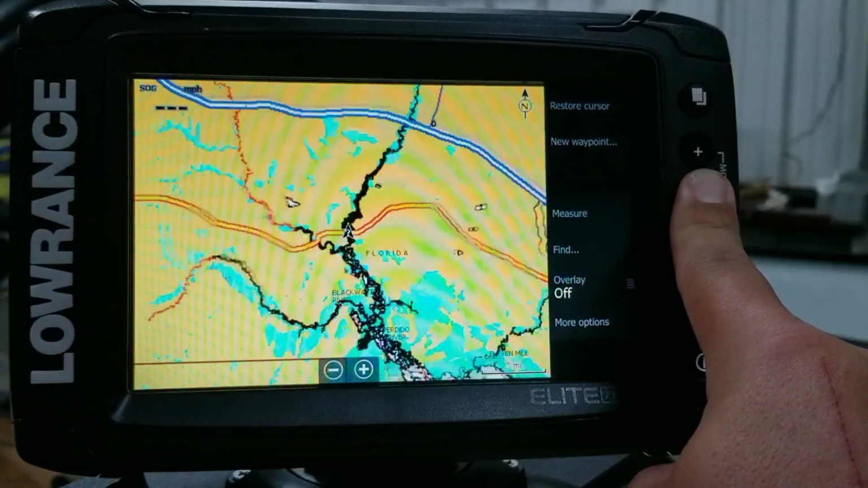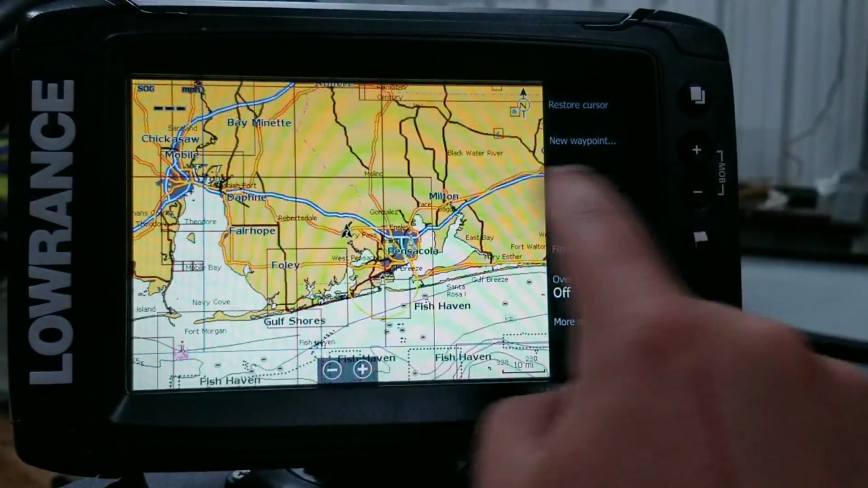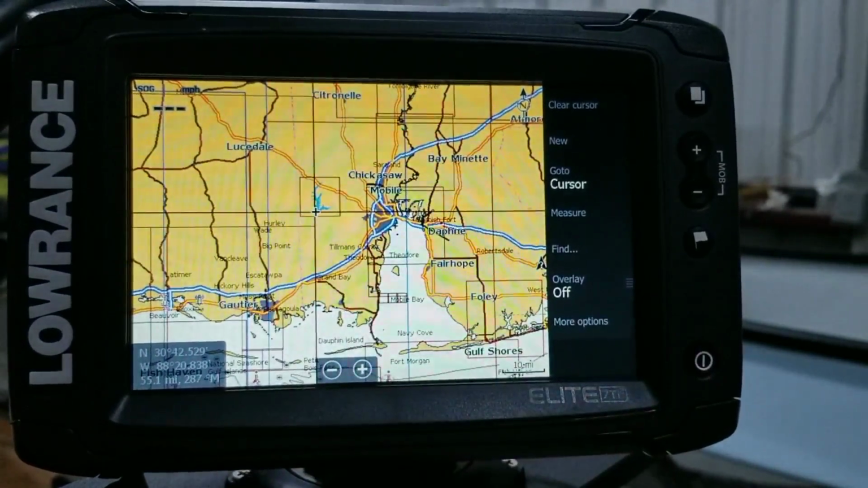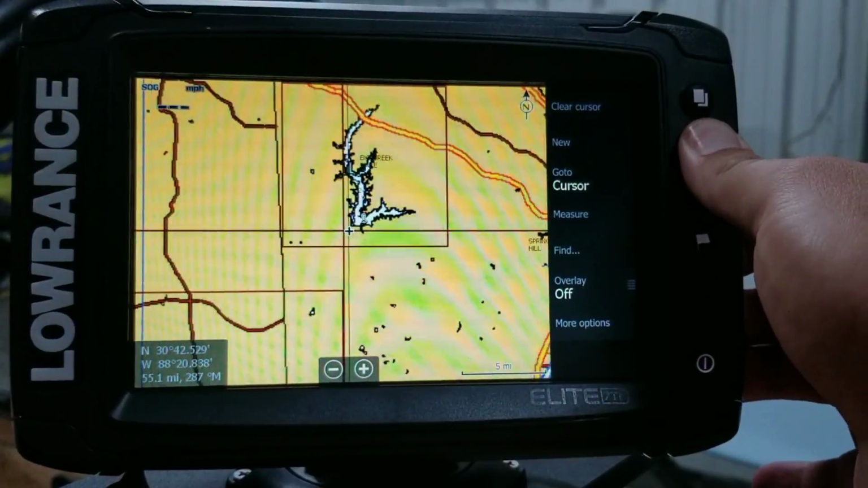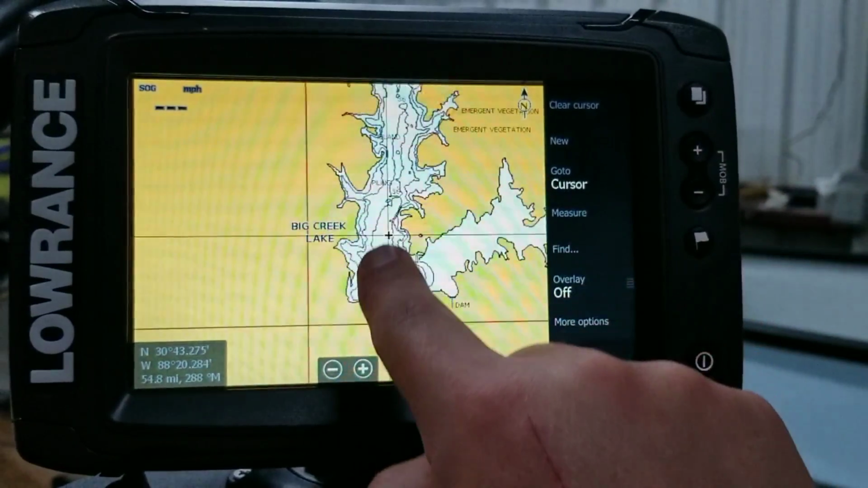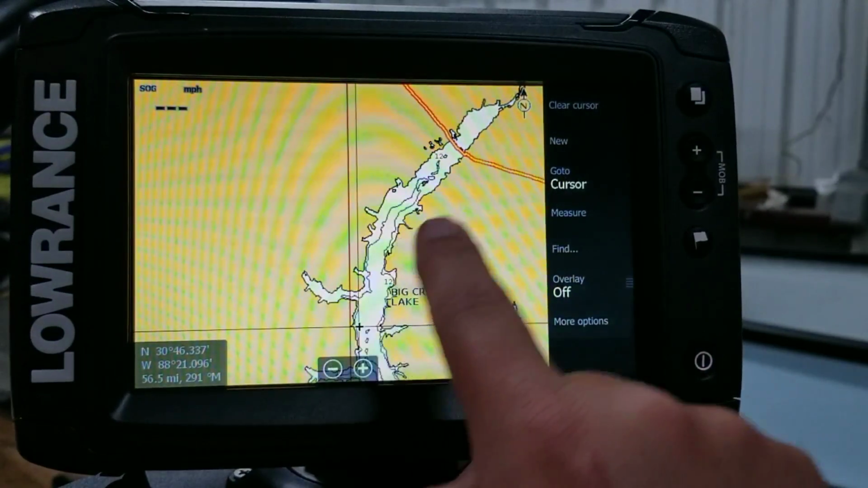Alright, I'm going to zoom out a little bit more. So this is a really cool little lake I like. This is Big Creek Lake. It's one of my favorite bass lakes down here in Lower Alabama, it is my favorite. And if I don't have the regional mapping chip, I don't have all my depth lines through here, so I don't have all that to enjoy.